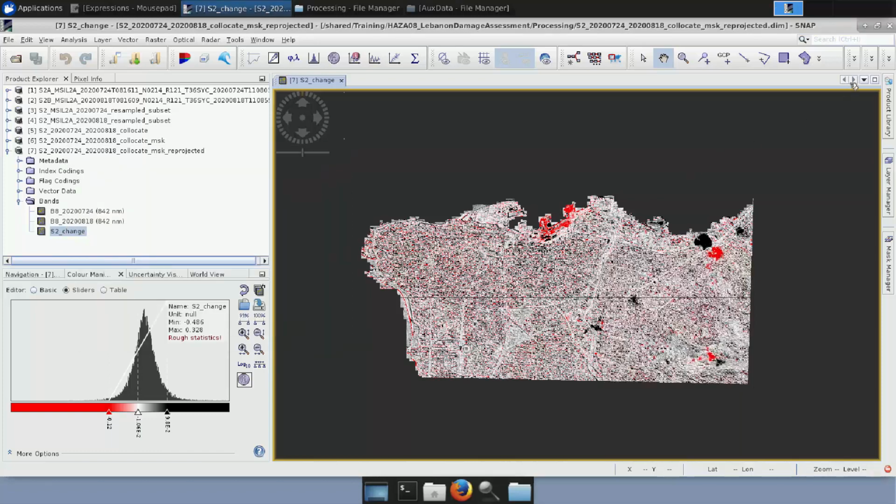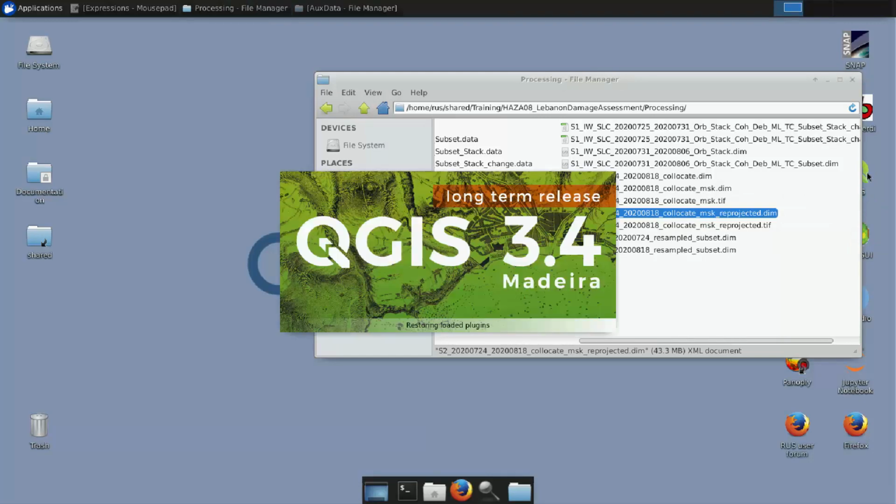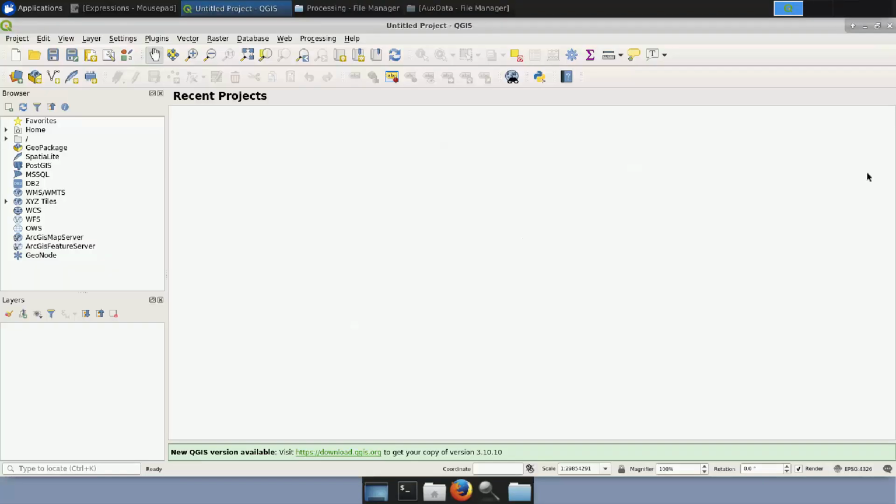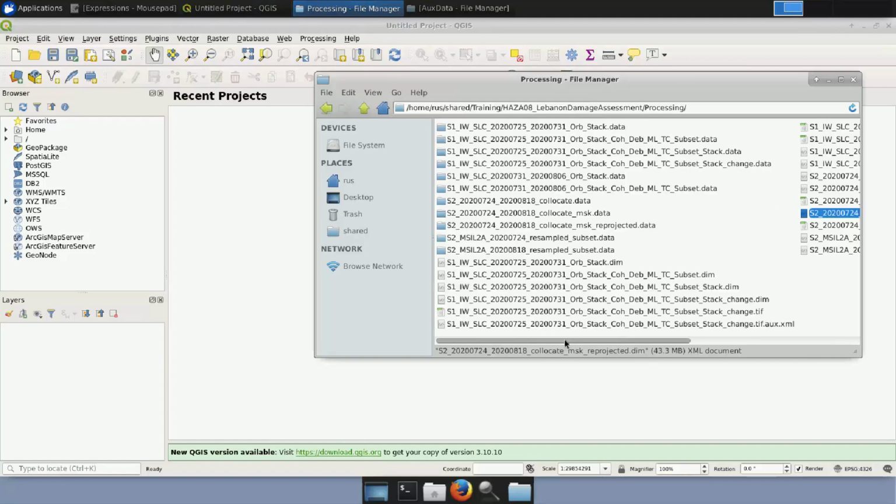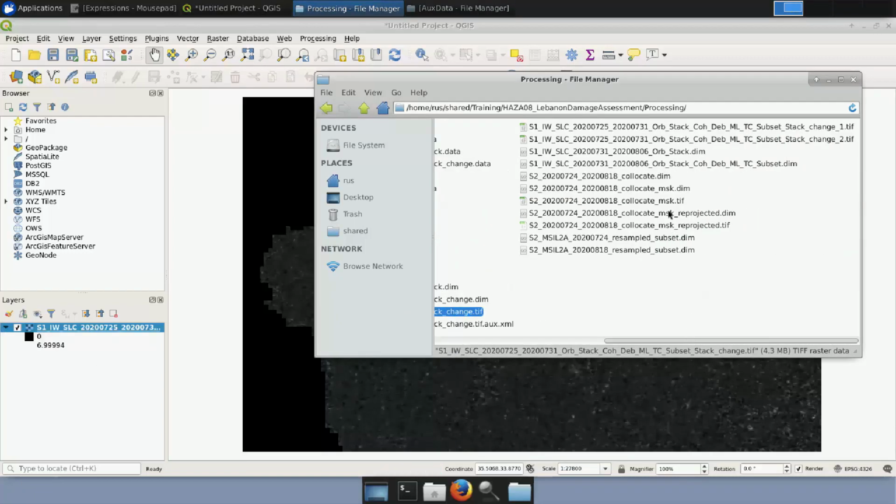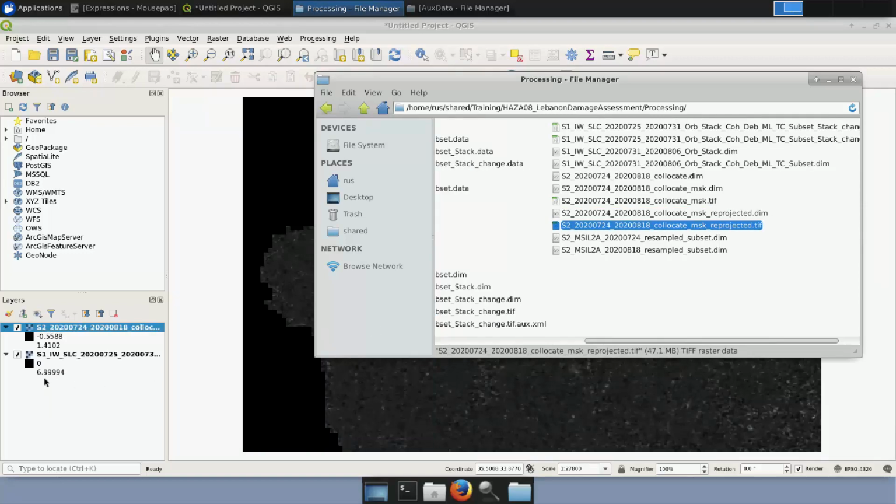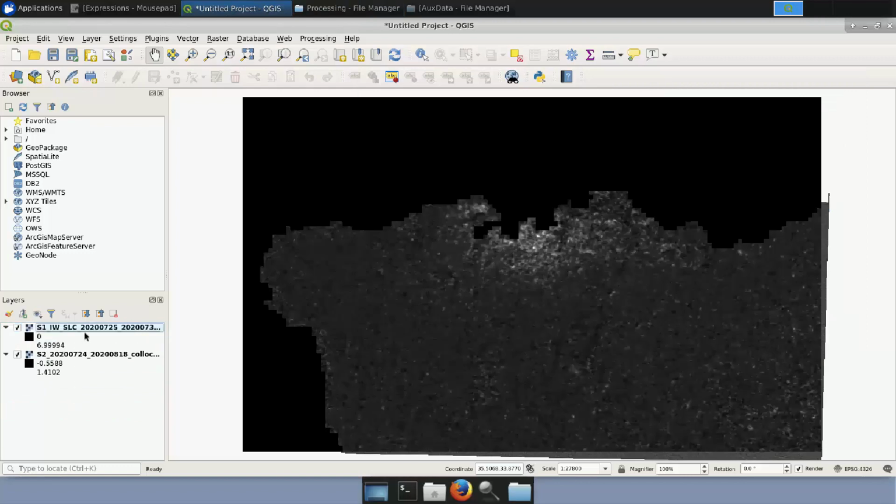We now close SNAP and we open QGIS. We go here and we load these results. We load the TIFF of Sentinel-1 and we load the TIFF of Sentinel-2. We put the Sentinel-1 first.